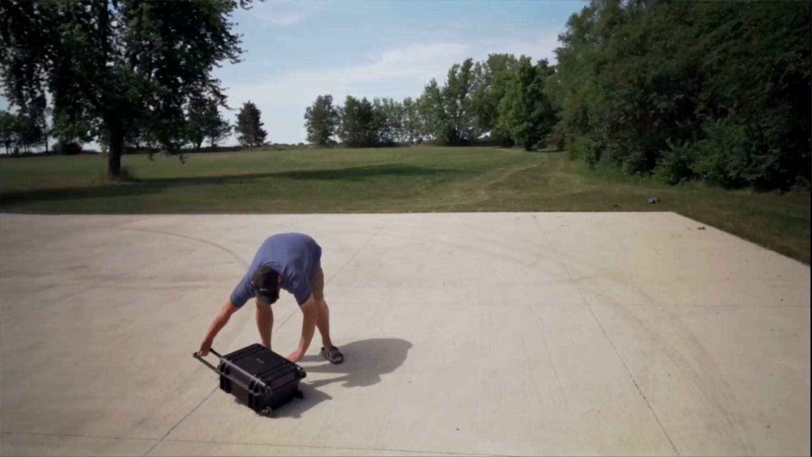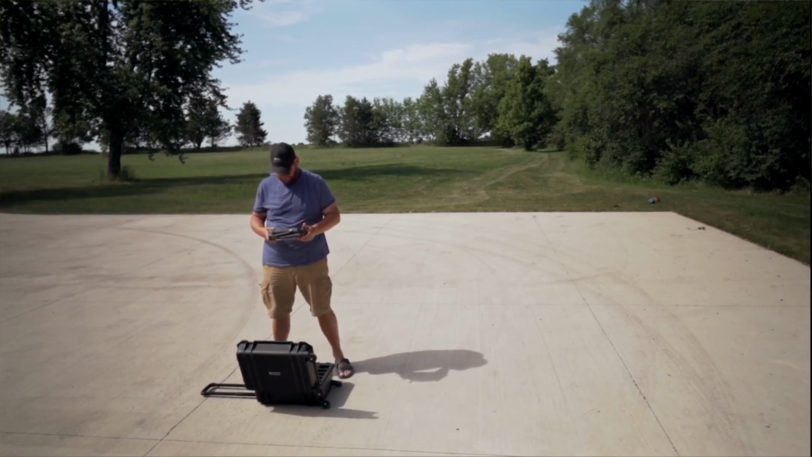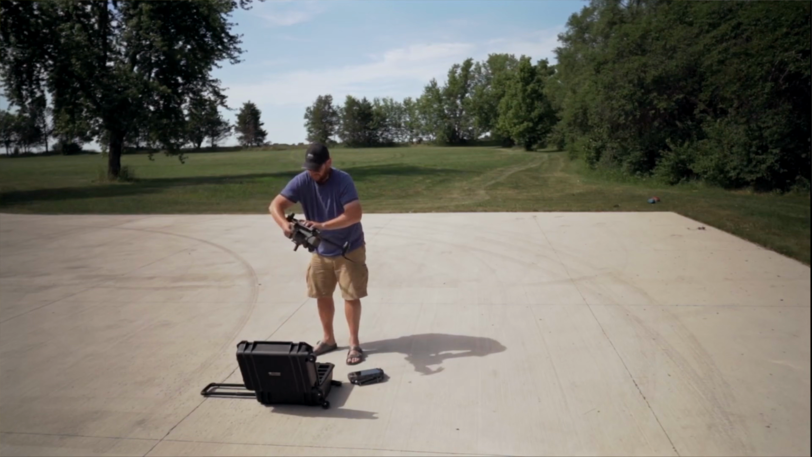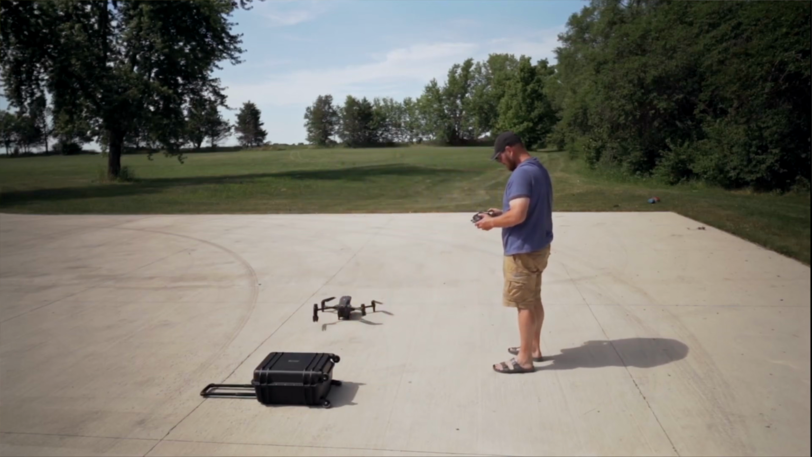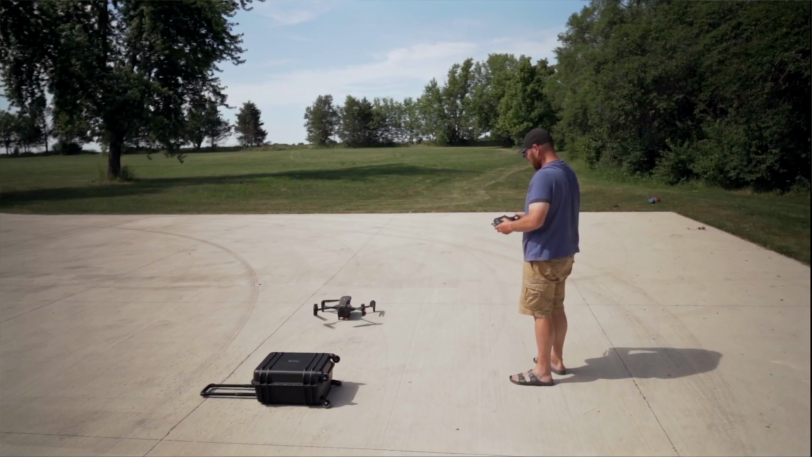The M30T is gonna be a little bit longer because you gotta get it out of the box, unfold it, all that kind of good stuff. But it's still gonna be under a minute. You're looking at probably 50 to 55 seconds that you can get this drone out of the back of your truck or your car, get it up in the air. It's gonna be under a minute.